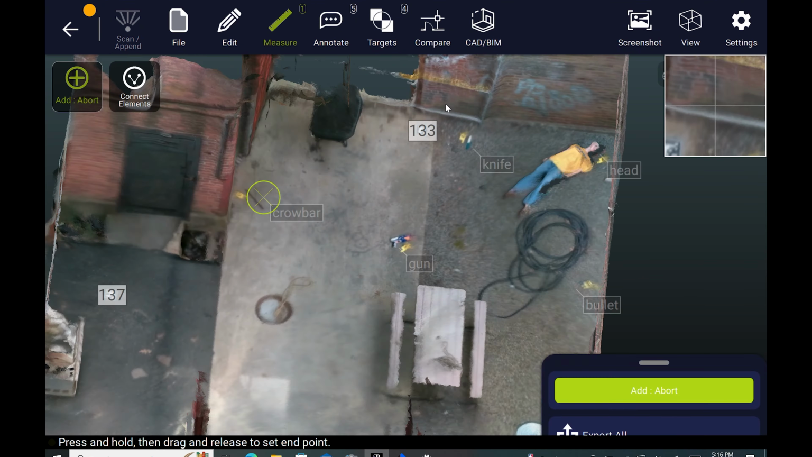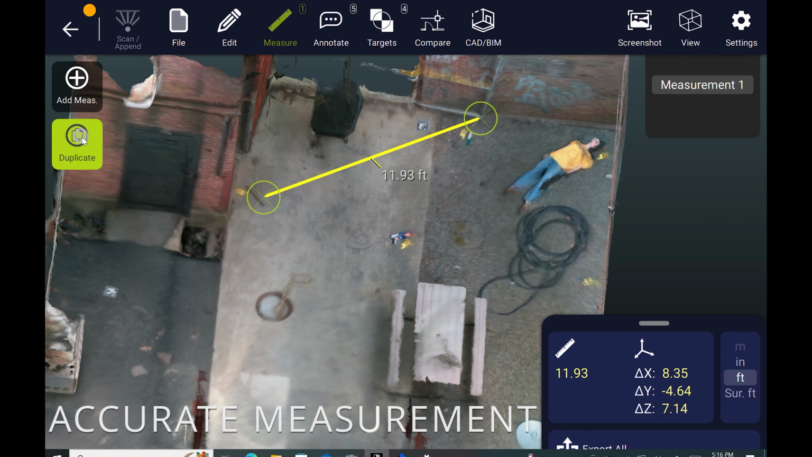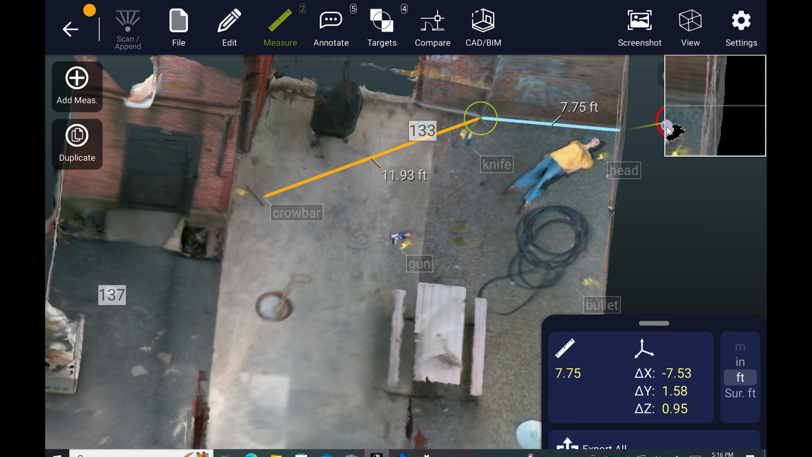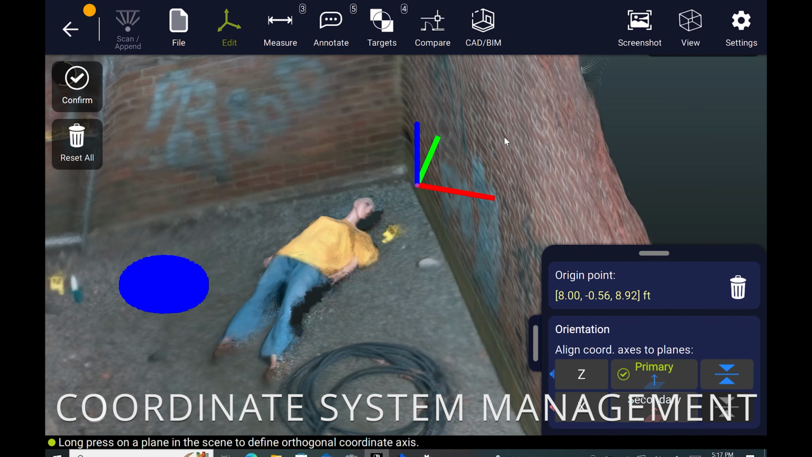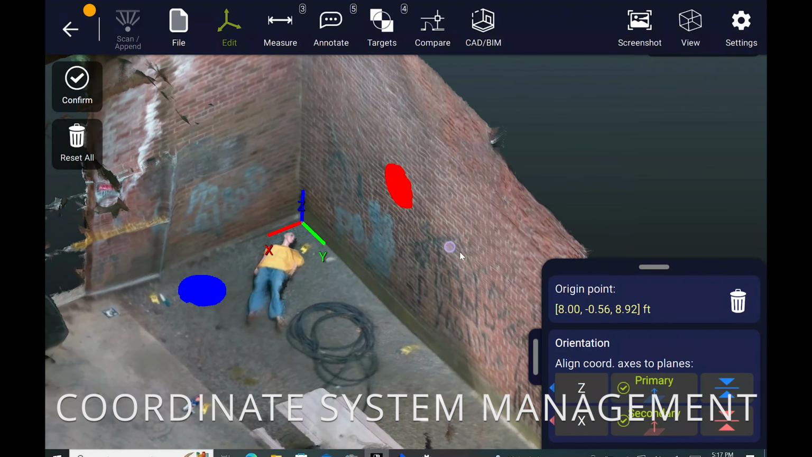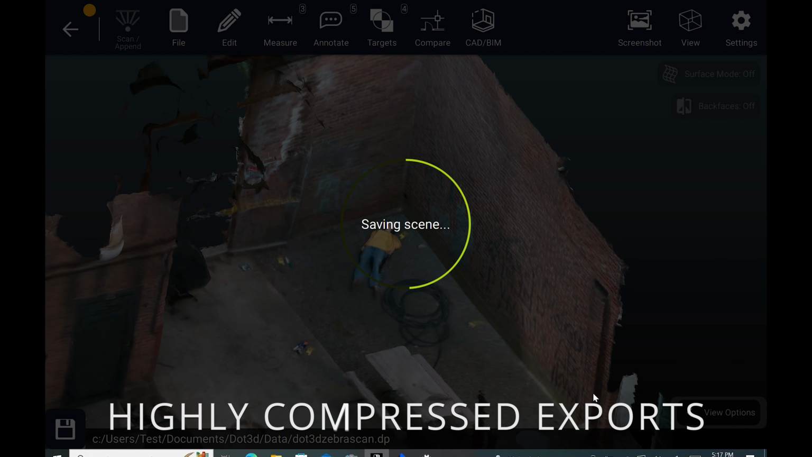So as you can see from this demo and the resulting data, we're really happy with this package. The combination of rugged Windows tablet PC from Zebra, outdoor capable wide field of view, color depth camera from Intel, and the latest Dot3D Pro software makes for a very powerful complete package for Windows users looking to capture handheld 3D data of spaces and scenes.